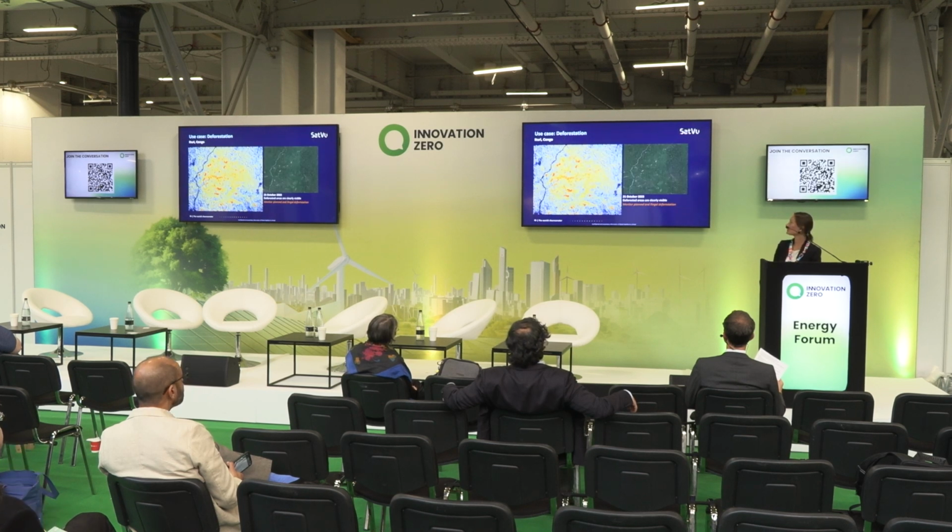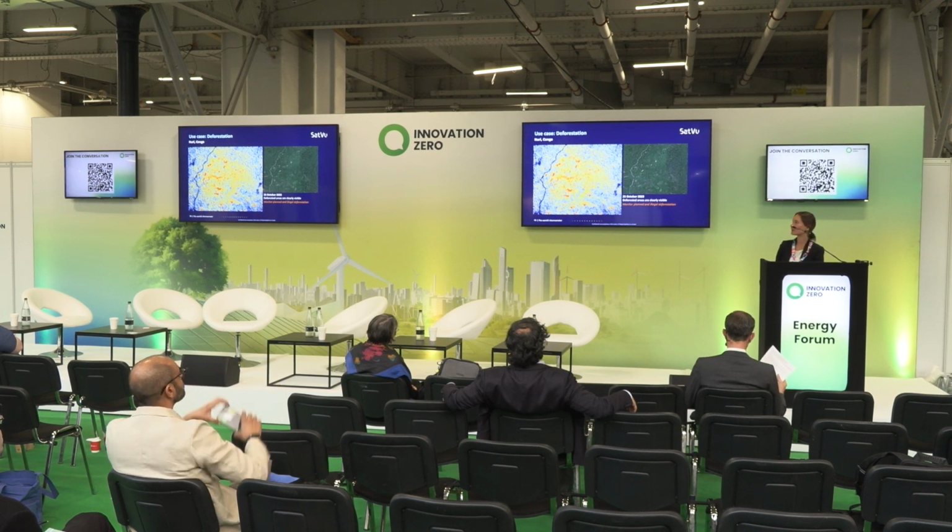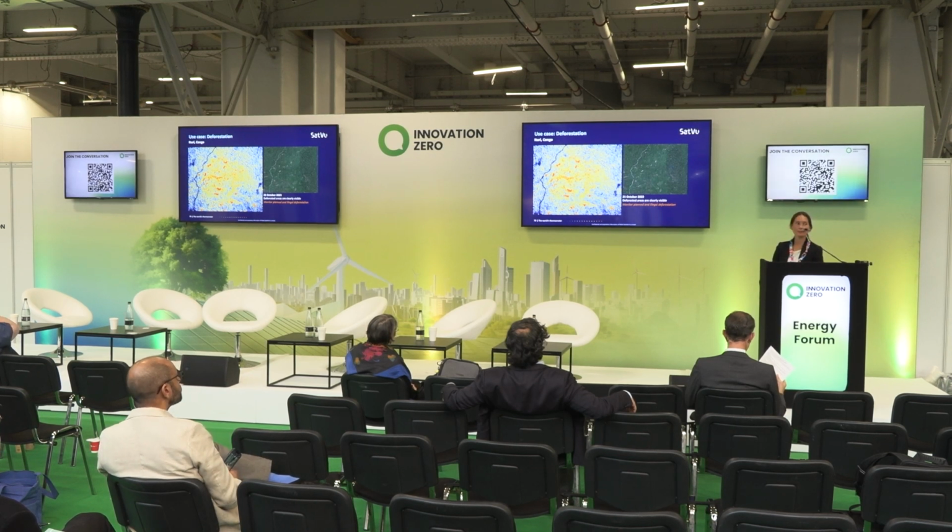One more example of a use case linked to climate resilience, but also biodiversity preservation, is deforestation. It's quite difficult to identify those events, but we know that there is increased rigidity coming from investors towards their suppliers, who want to be sure that the product they are putting in the market is not linked to any of those events of deforestation.